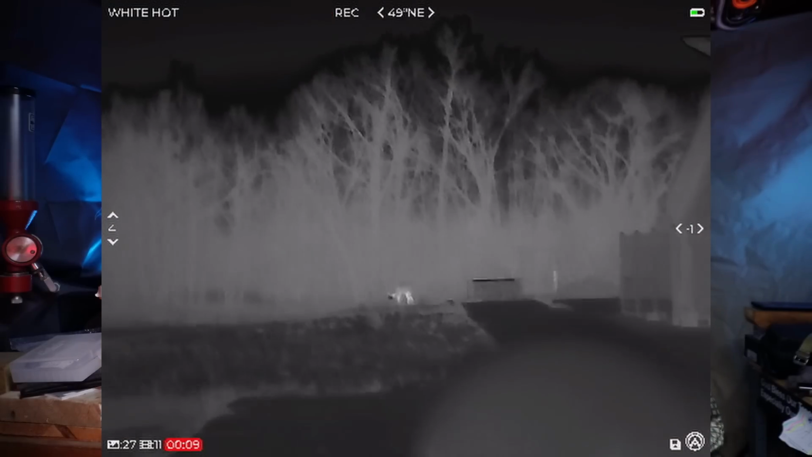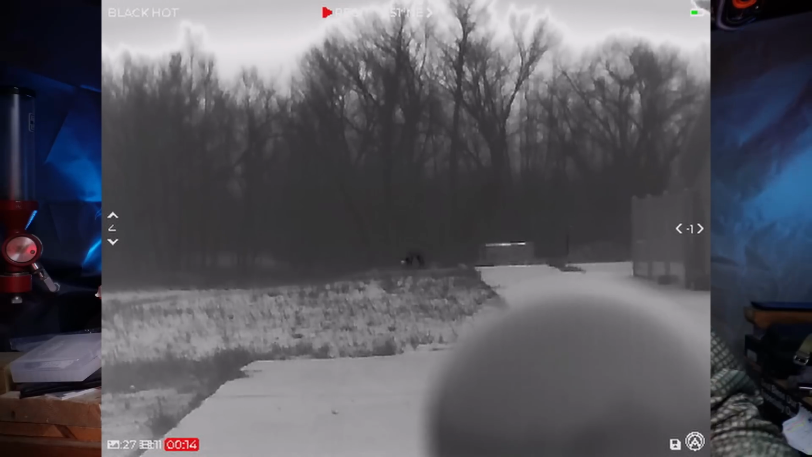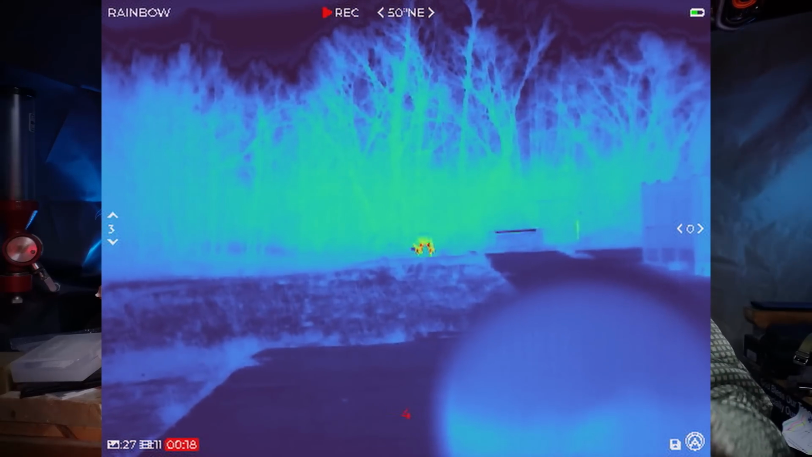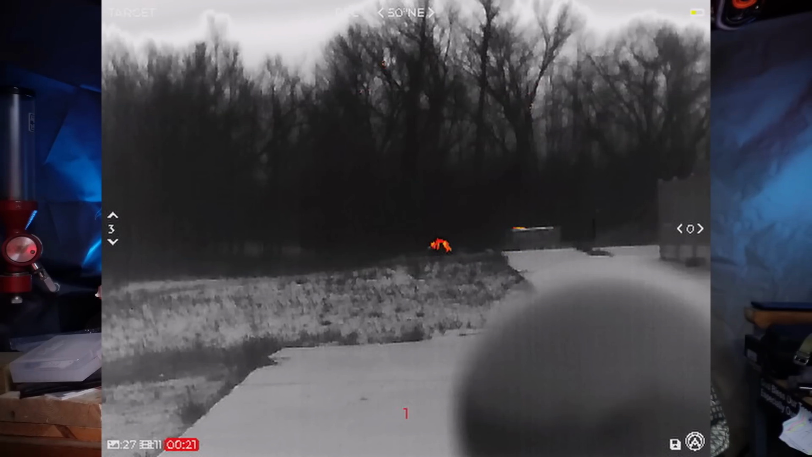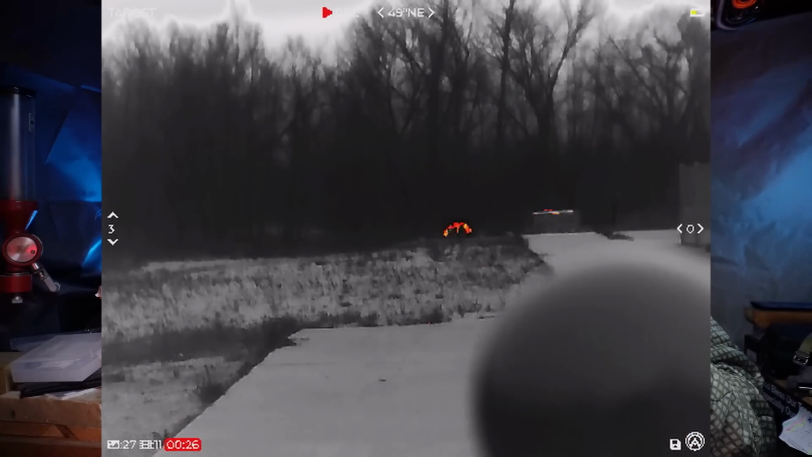And the best way to learn how to defeat thermal is from using thermals and knowing when you can and can't see anything. Knowing that, hey, I got behind this thing, I know I'm invisible to thermal now, right? That part of having thermals, learning to hide from it.